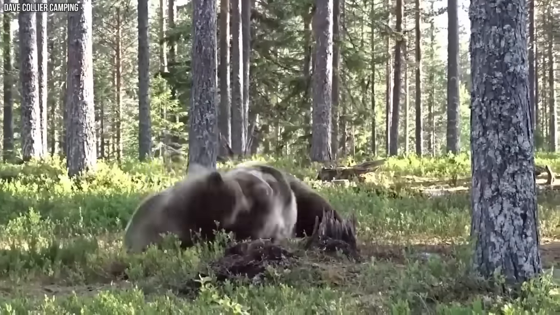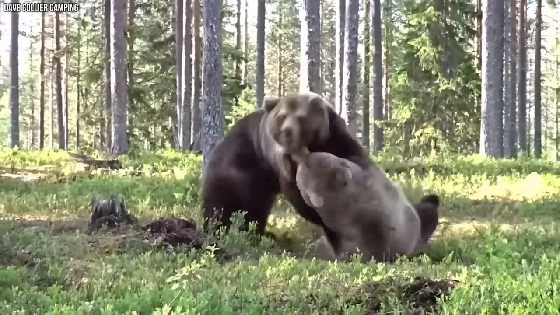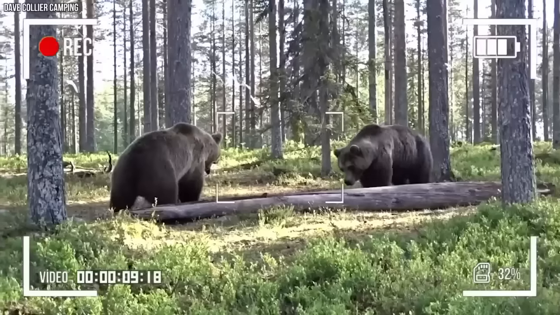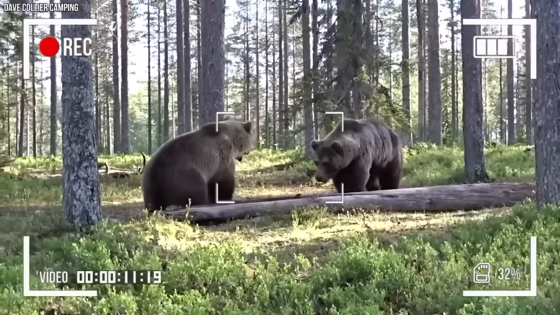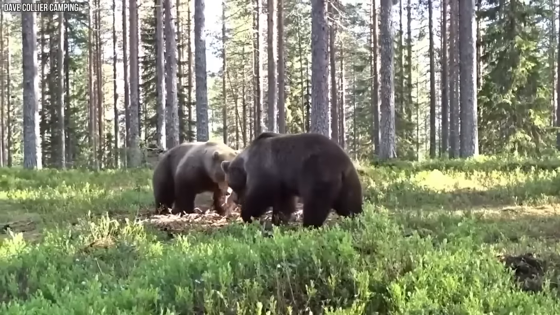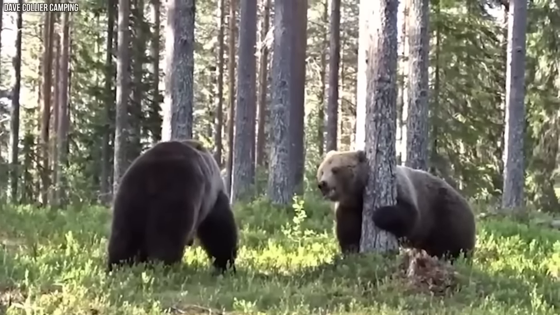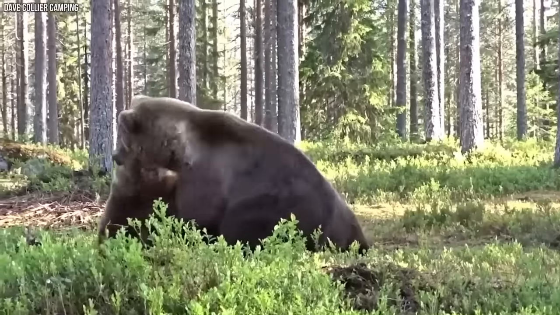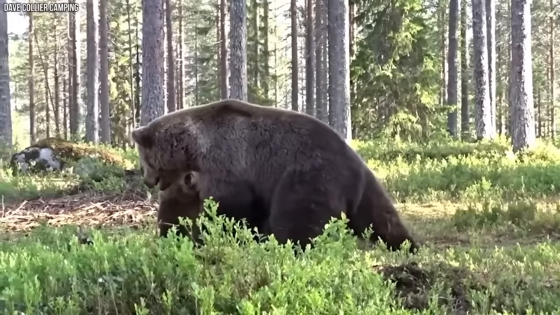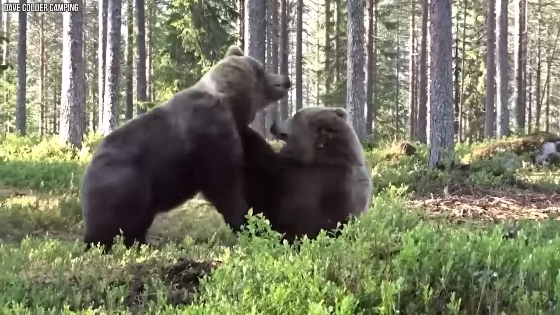But then suddenly, the fight stopped just like that. It was like the two big bears decided to stop and be friends. They both went back into the thick forest as if they had settled their differences and called it a day. Nature always surprises us with its incredible power and how unpredictable it can be. Today, we were lucky to see an epic bear fight that we'll be talking about for a long time. It reminded us of how wild and amazing nature can be.